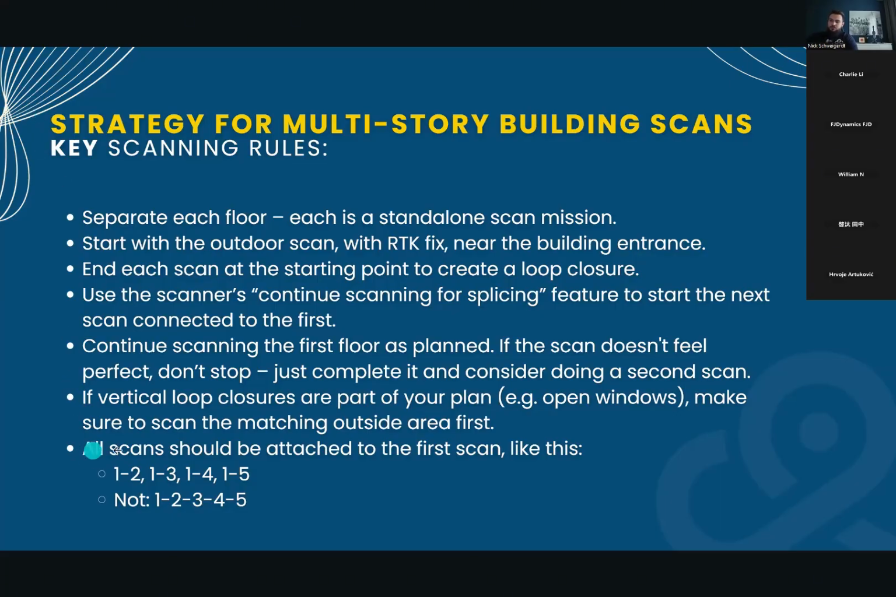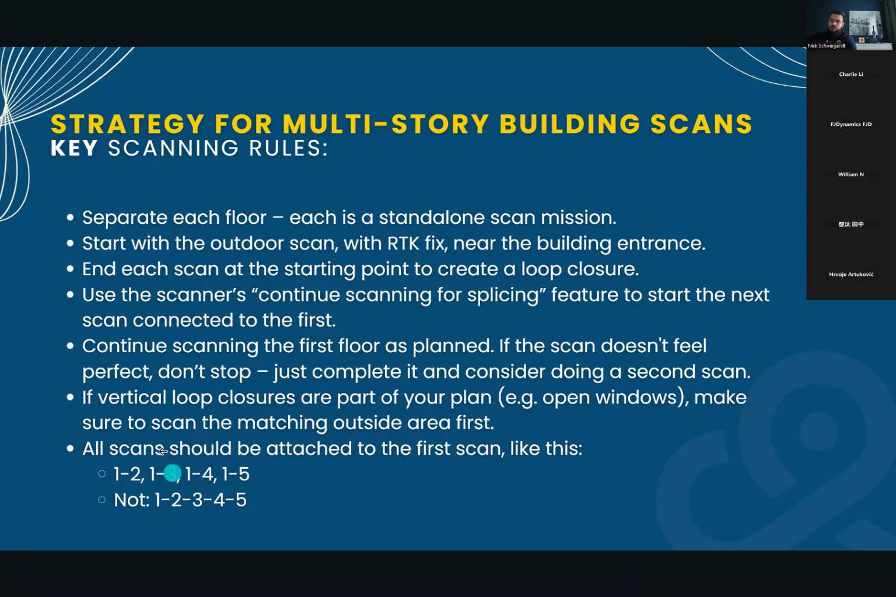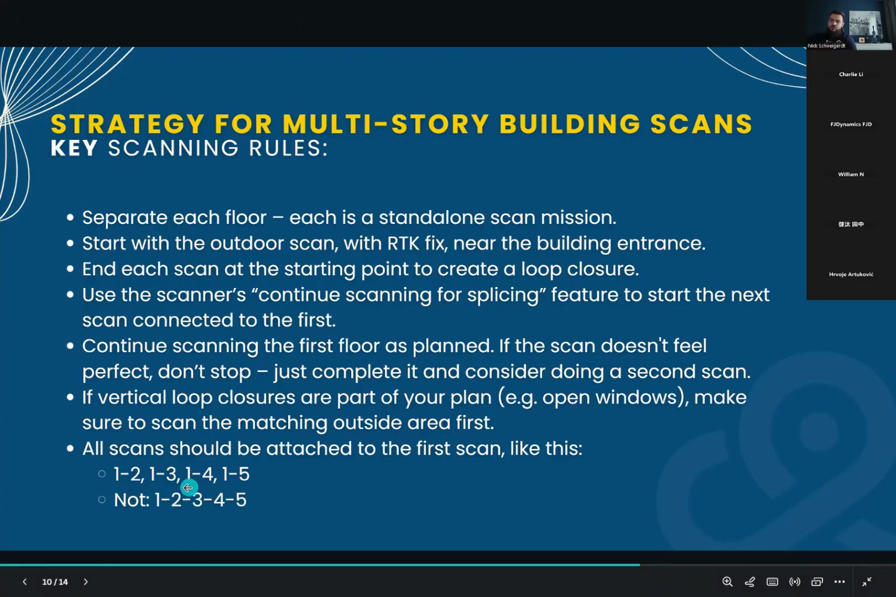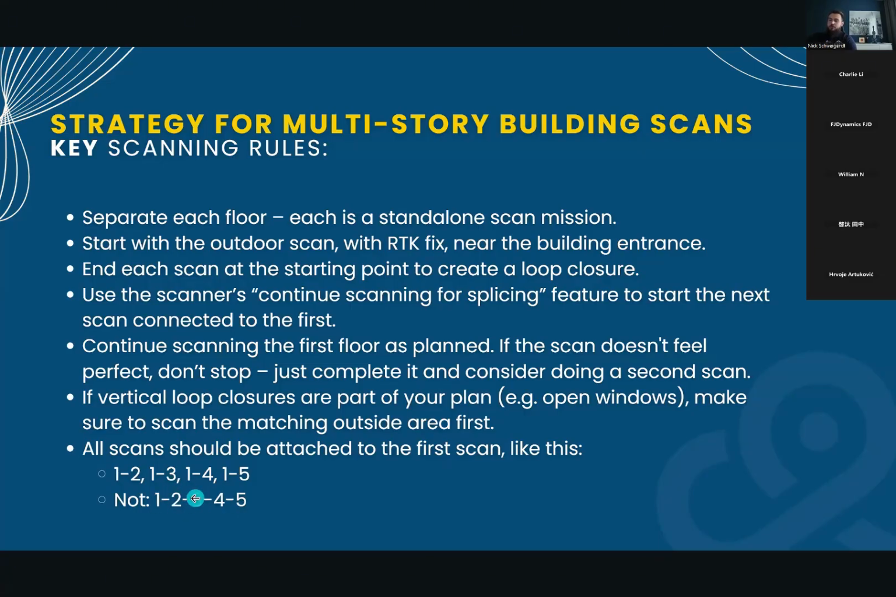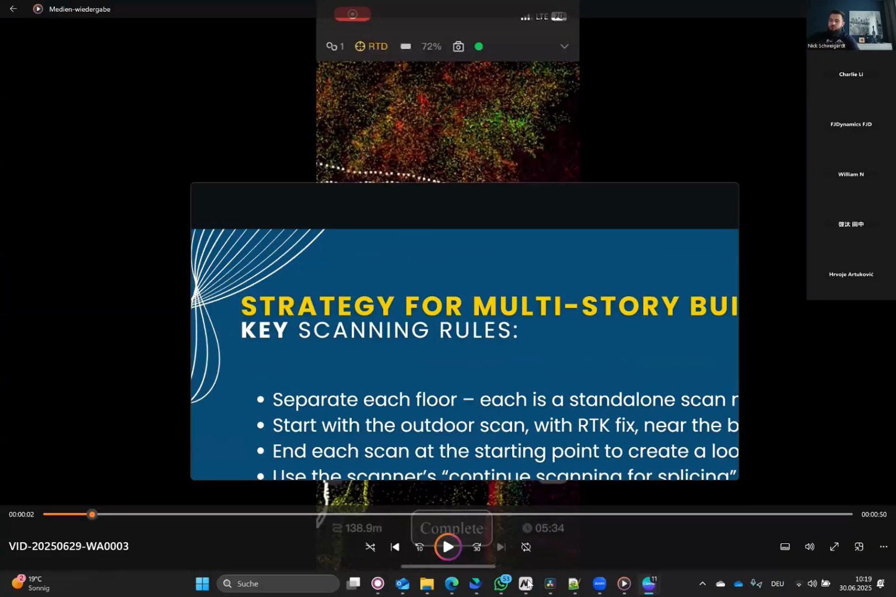And really important, the scanning pattern or the attachment should always be to the first scan, because the first scan will be the outdoor scan with the RTK and it will be the most accurate one. So we want to stitch the second one to the first, the third scan to the first, the fourth to the first, and the fifth to the first. You do not want to stick it in a line, like the first outdoor scan, then you have the first floor, you stick it to the outdoor scan, then you have the second floor, you stick it to the first floor. That's the wrong way. You need to stitch every scan to the first one. And what I mean by that, I'll show you in Trion Model.